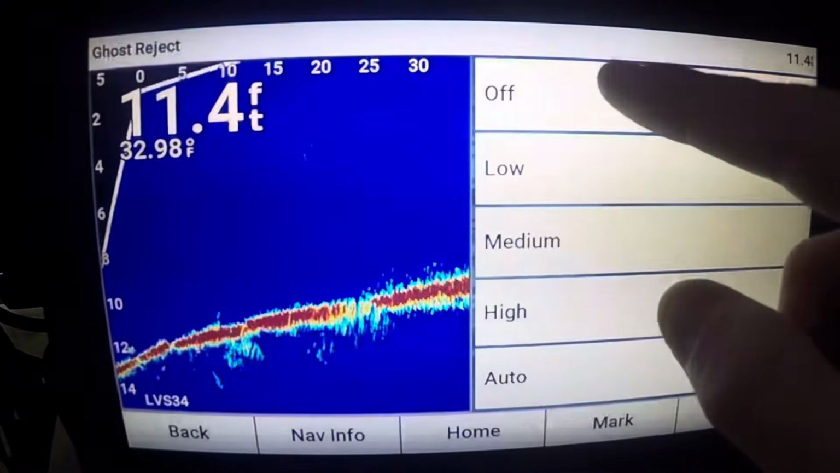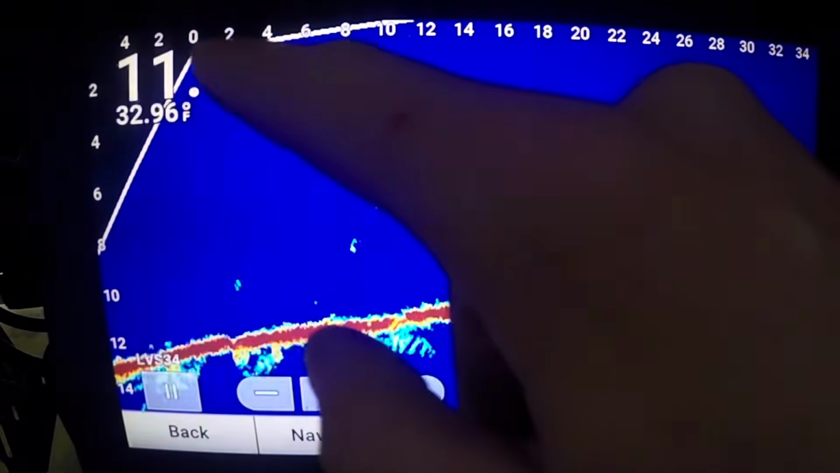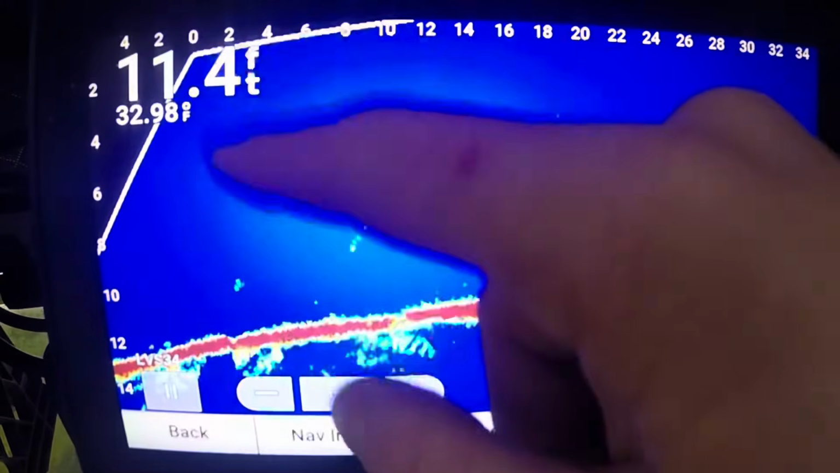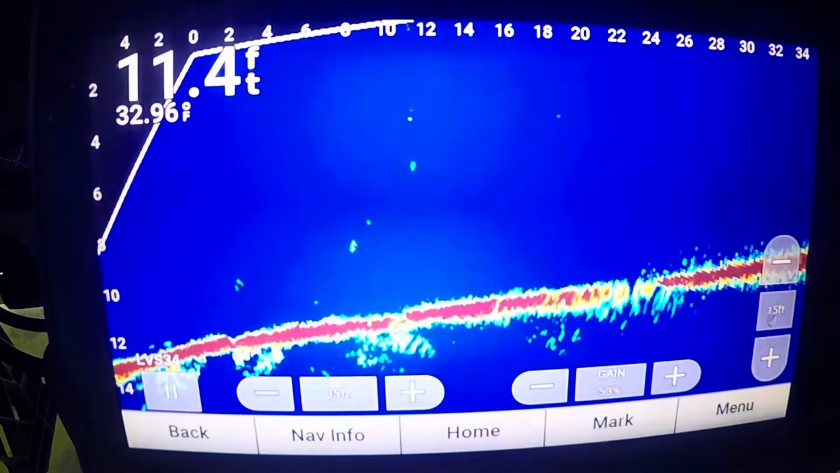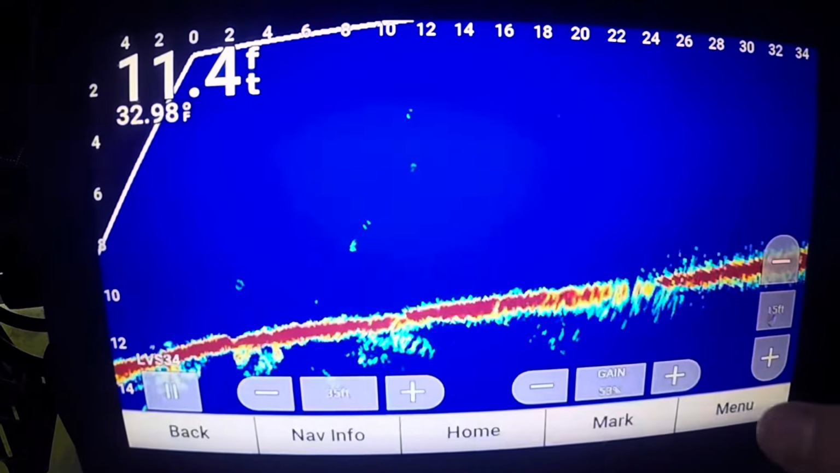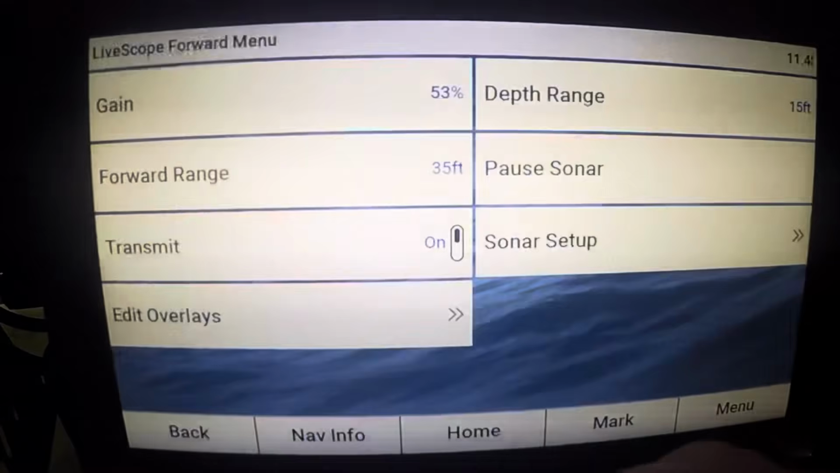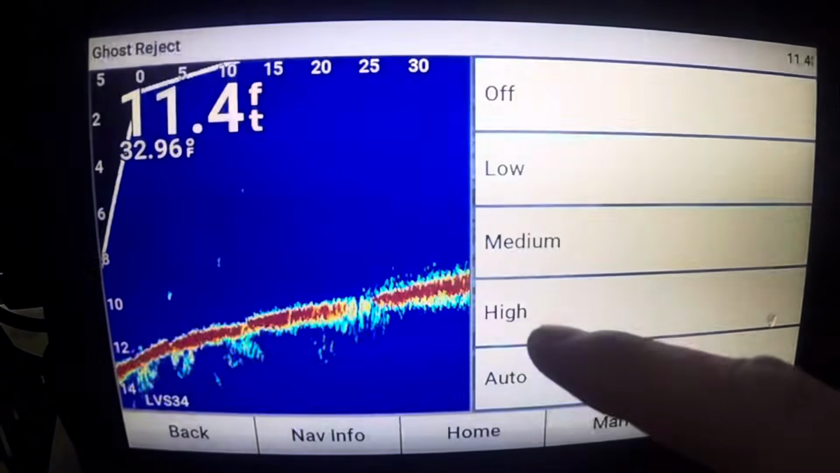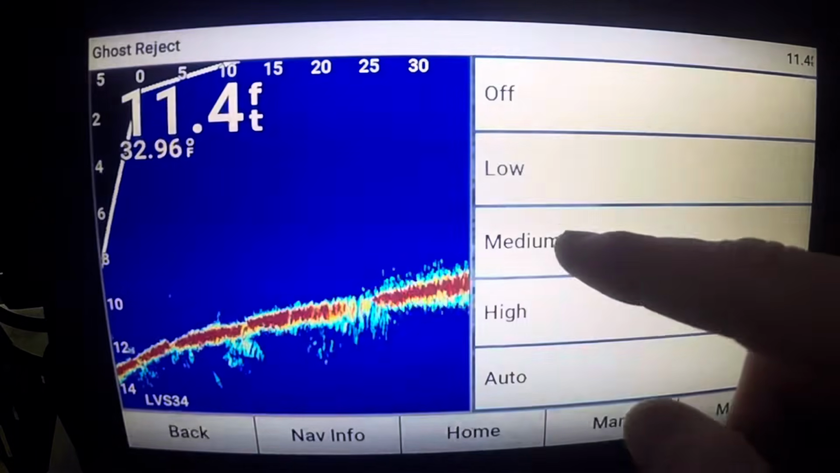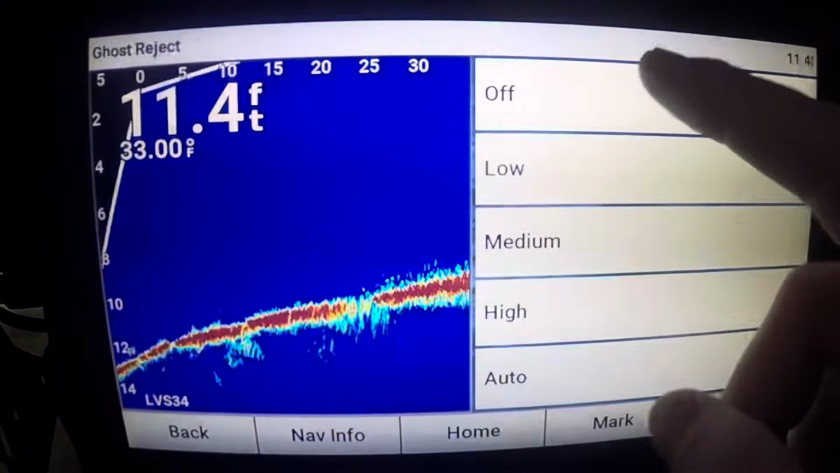The ghost is where you sometimes will see almost like a tree or a bunch of noise coming from up above at the transducer, and it shines out. I don't have it. It's only sometimes, some bodies of water. But if you do have it where it's really bad, you go into sonar setup and that ghost reject, turn it to low, and you'll see it kind of go away. Just another thing where you can kind of clear up your screen. But yeah, low or off.